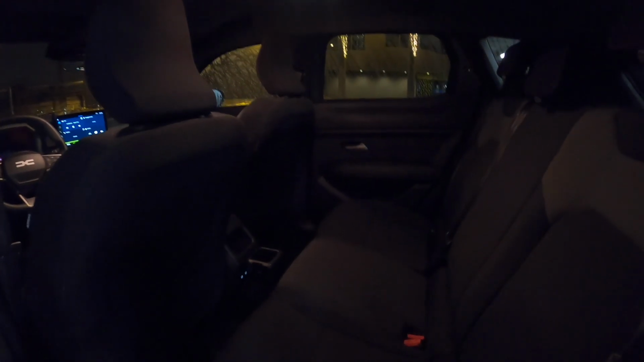For this class there is a decent amount of room. I cannot complain because it's a small car, but the driver's seat is at my POV filming position, so it's a little bit further from the steering wheel. So yeah, it's a pretty basic car, but still the value for money is pretty nice actually.